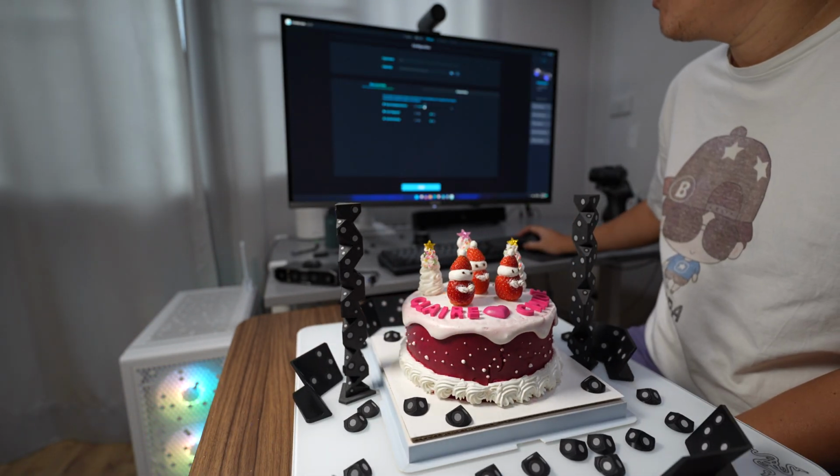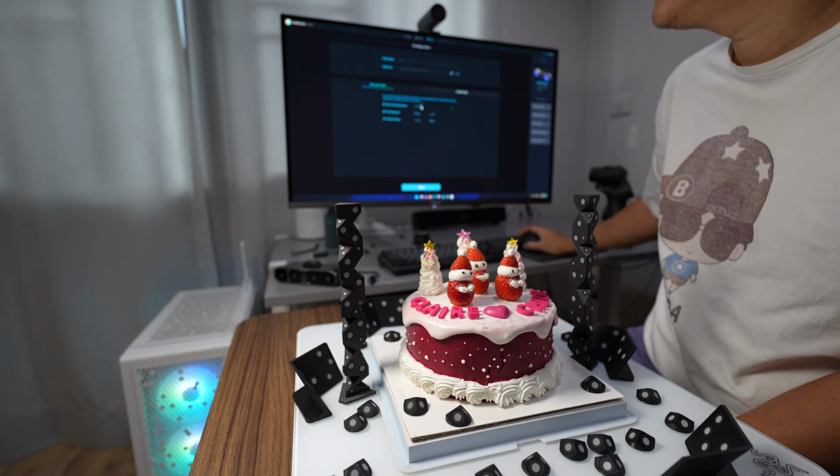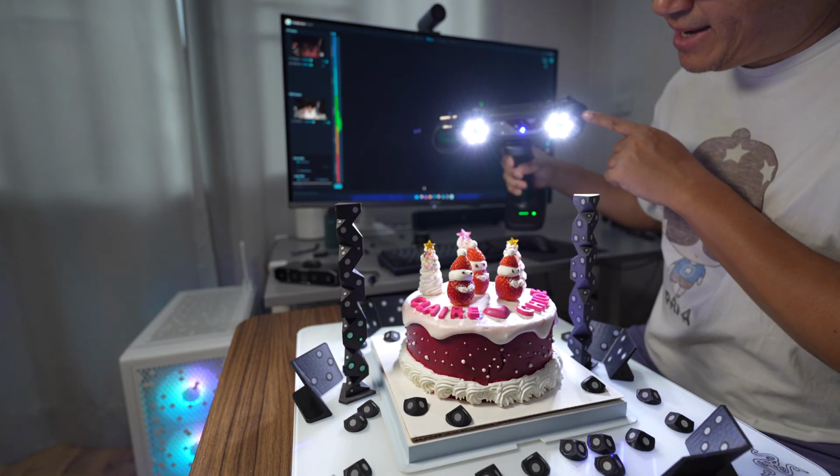Zero point 0.4 should be enough. Color mapping, I click yes. Let's try 0.3. Too much, right? 0.4 is enough. Fire up the white light.